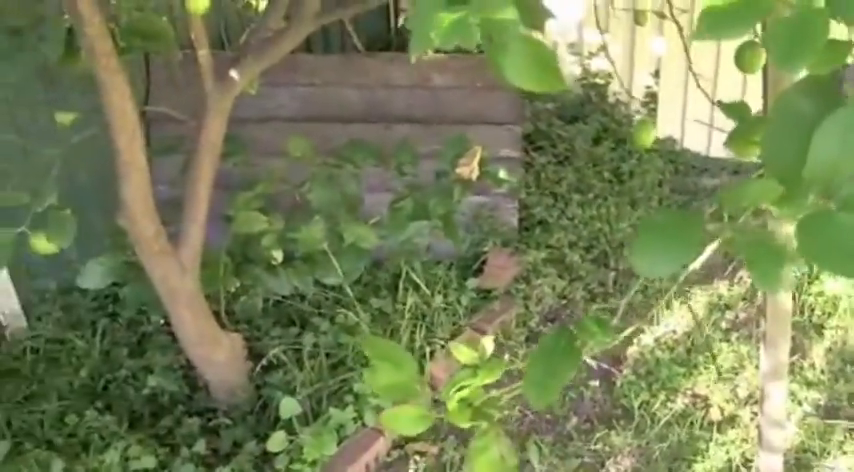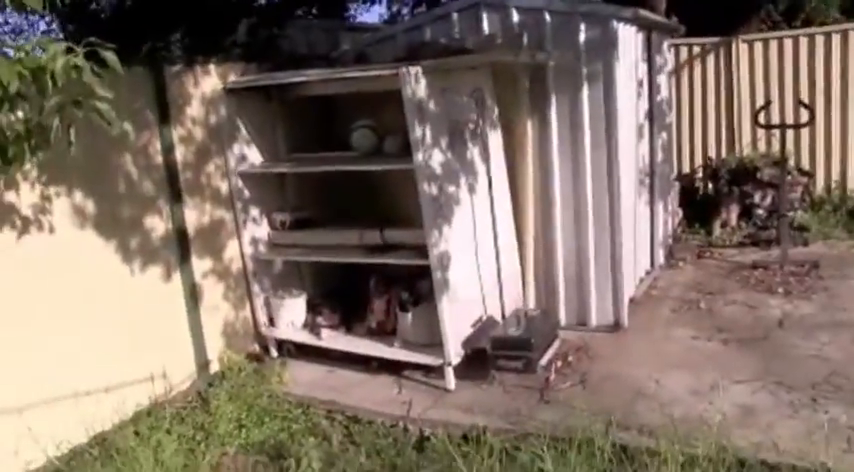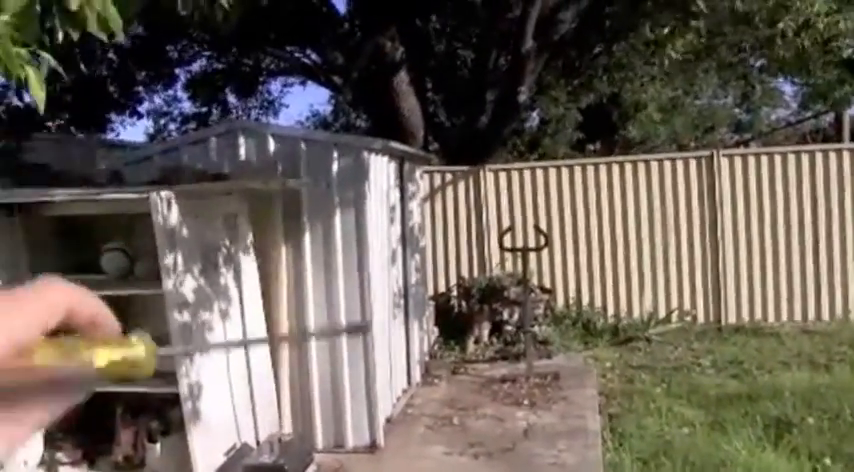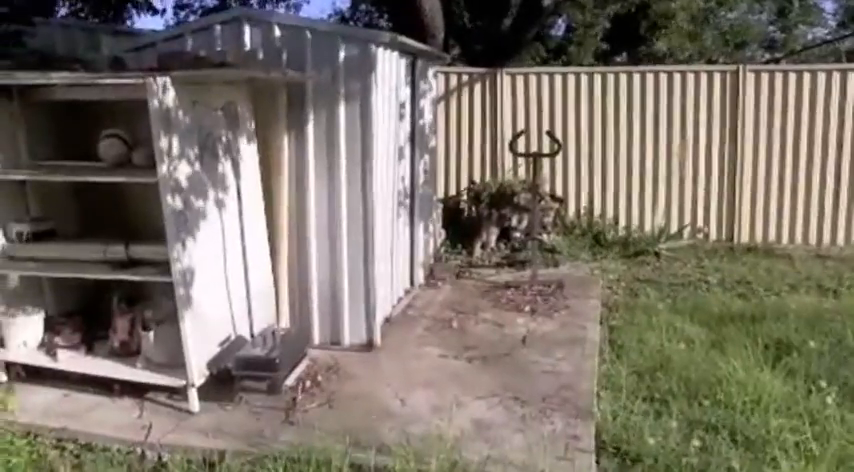Bit of timber debris in the rear yard again, susceptible to termites simply because the timbers are in direct contact with the ground. Fencing to the eastern side of the yard, again, appears to be okay. We've got these stored items up against the fence in the middle garden shed. Bit of impact damage to the garden shed. Door may need to be repaired. It is an aging detail, but still appears to serve the intended purpose.